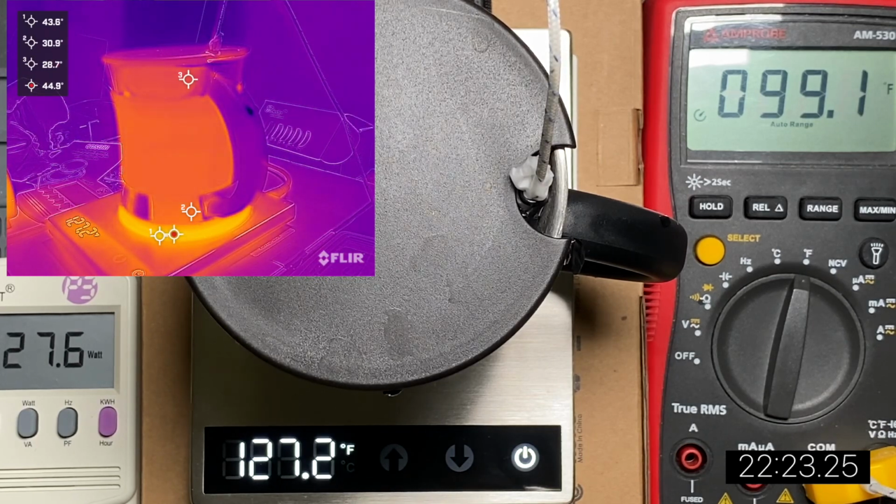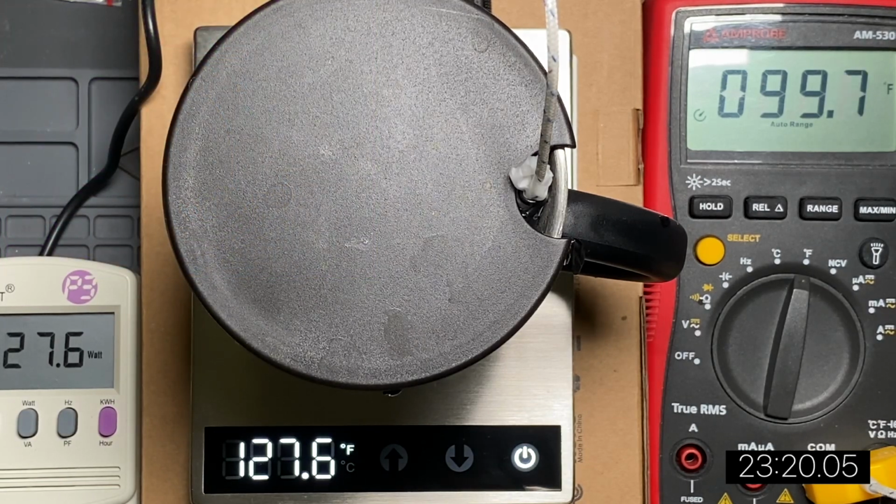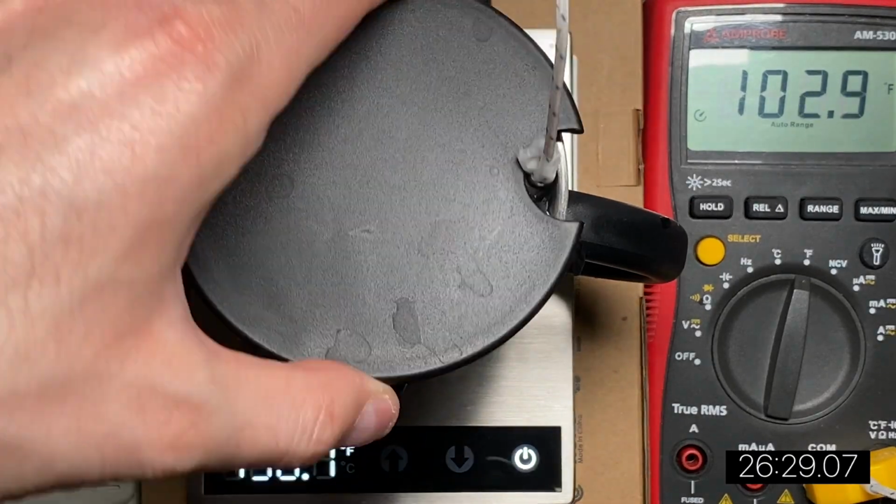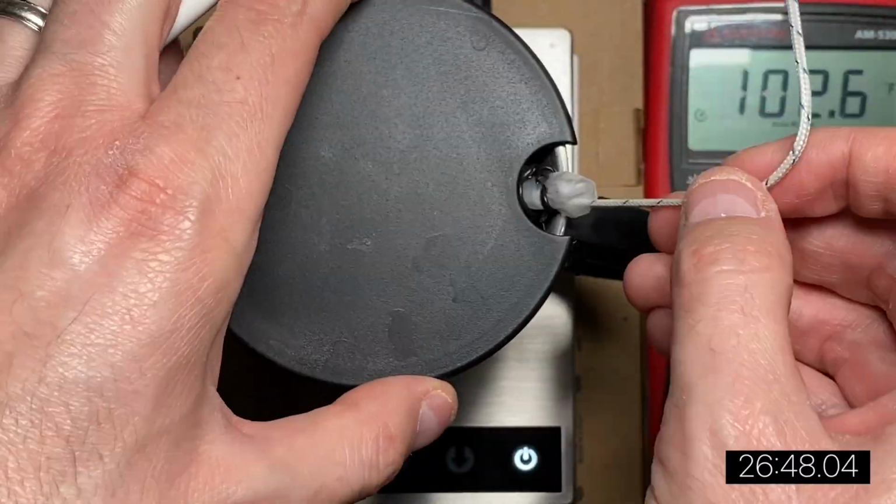Unfortunately, the thermal imaging camera cut out at this point, so no thermal imaging camera for a little while. But that's all right. Still got the Amprobe showing dutifully that it is off by 10 degrees Fahrenheit, pretty much exactly. And you can see that just by virtue of those 2 temperatures that it is quite a bit of a delta between what the hot plate is showing and what the actual temperature of the liquid is. But as time goes on, that might change.